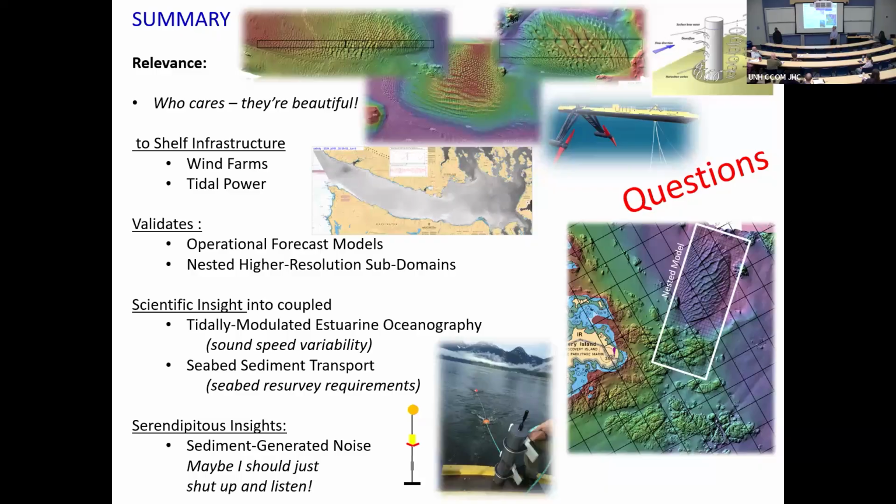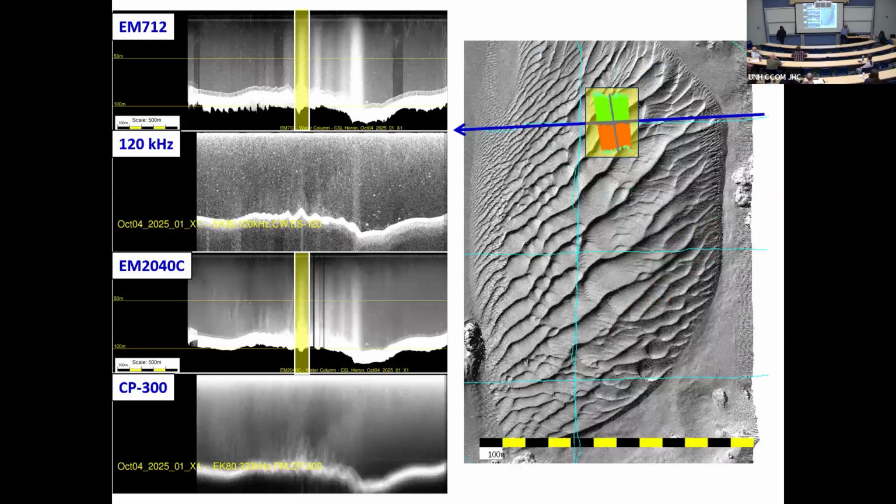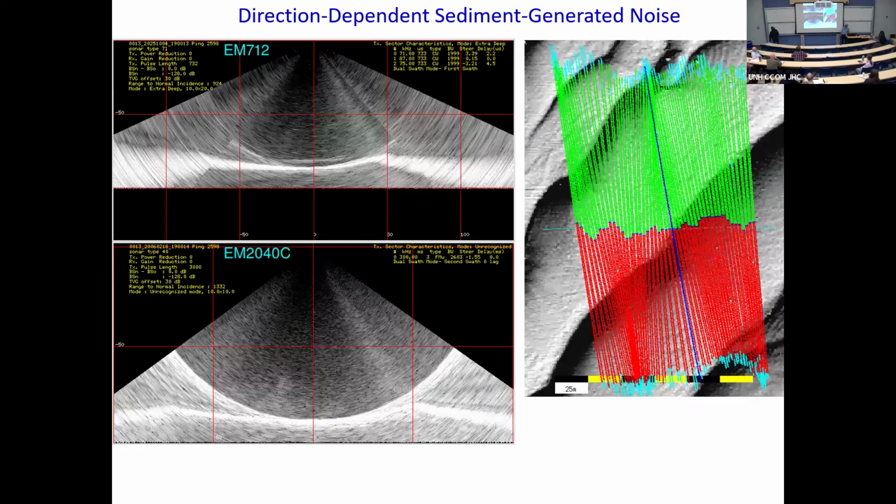John, maybe back a slide or two. There's an animation of the water column, the 712, and the other sonars as well. Actually, would you mind going back to it real quick? No, you have it. Let me go back. Which one? This further back? Go forward one. Yeah, this shows it.